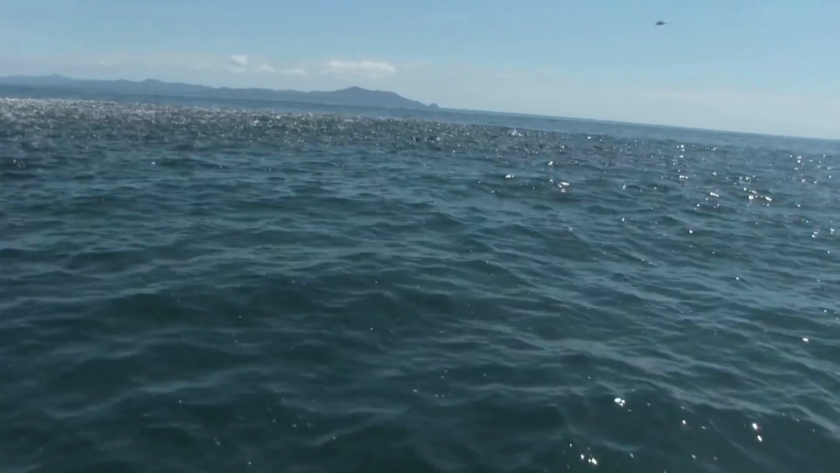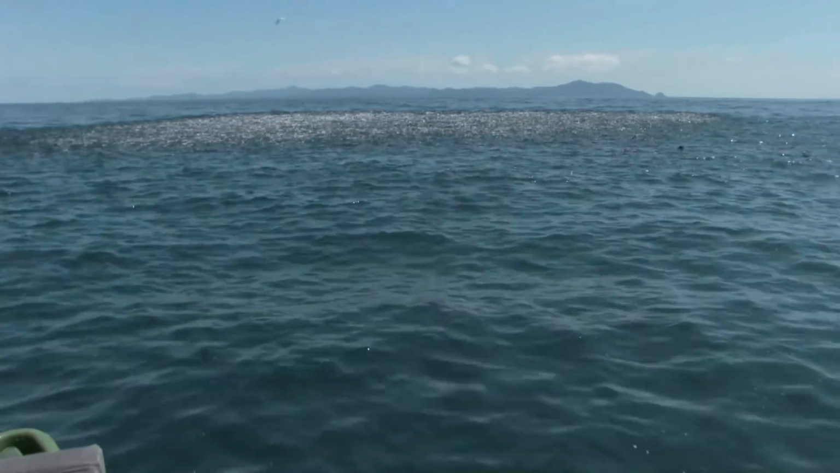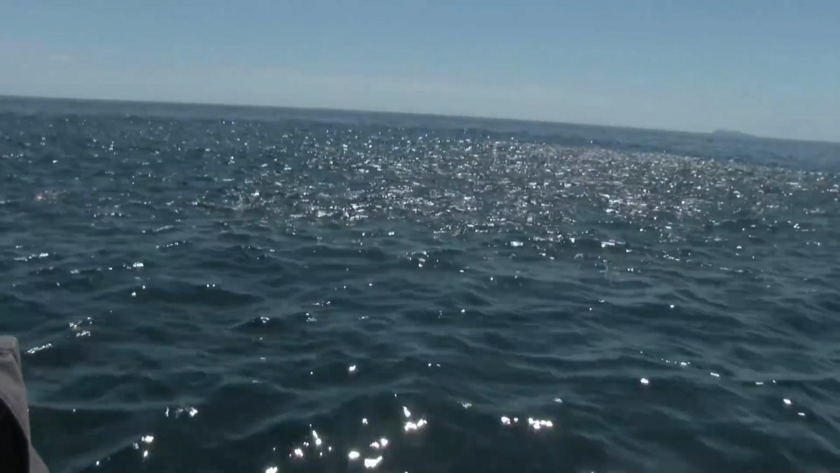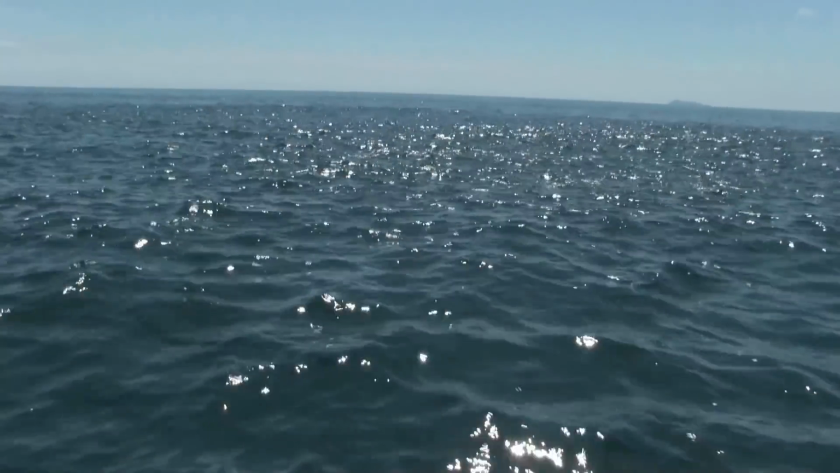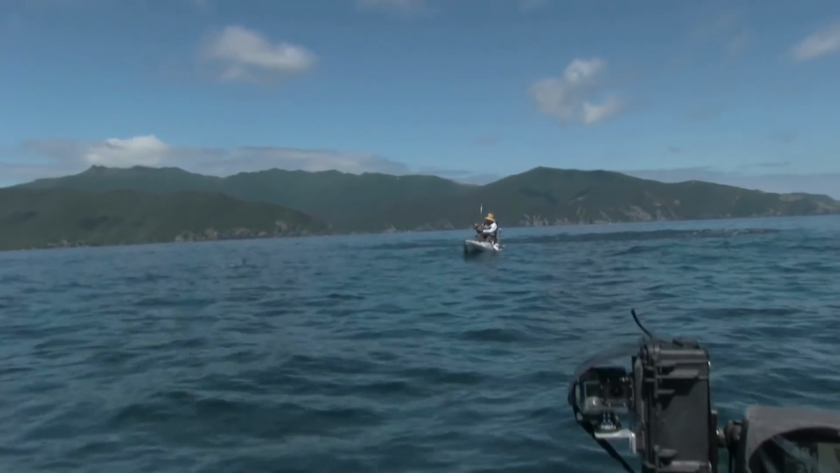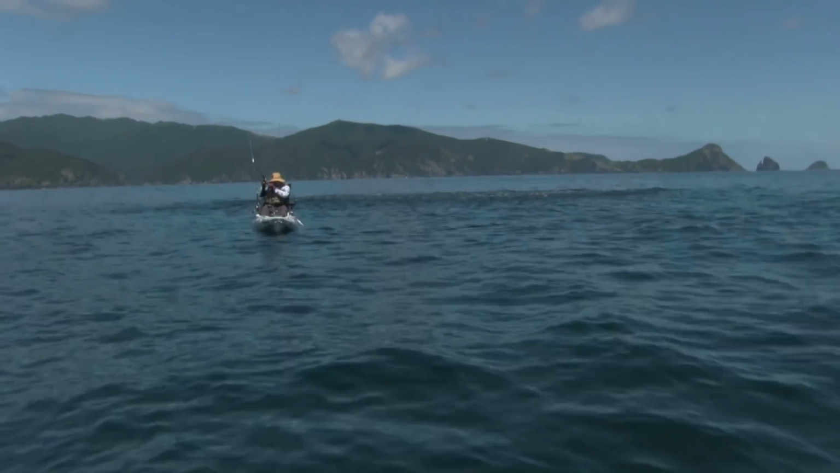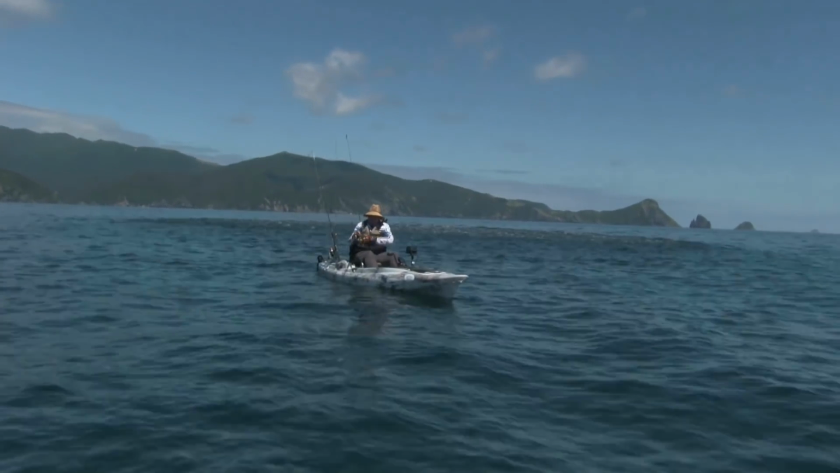Where? Oh yeah. Jeffrey's just telling us a Marco did a big flip out there. I didn't see that one. Look at this. And then everything went quiet. Jeffrey's finally hooked up on something. Hooked up on one of these kahawai that's swimming around like this. But how spectacular is it to see this work up on the surface?